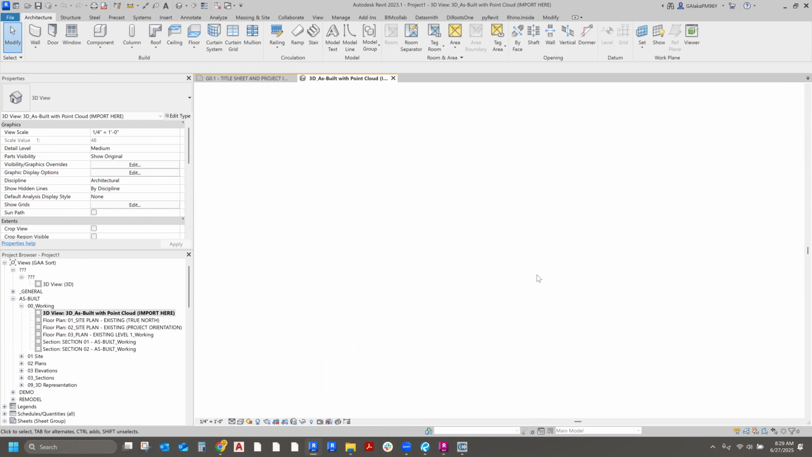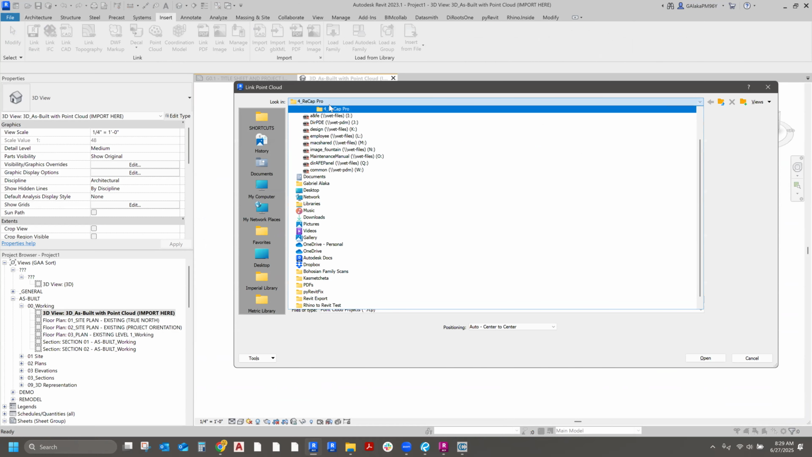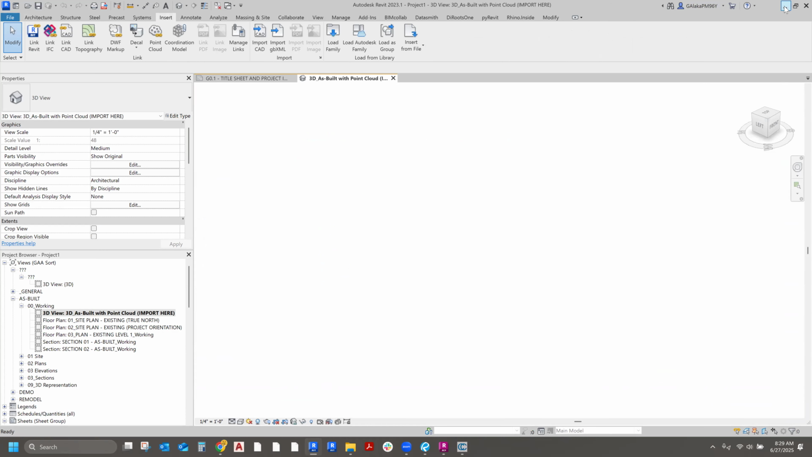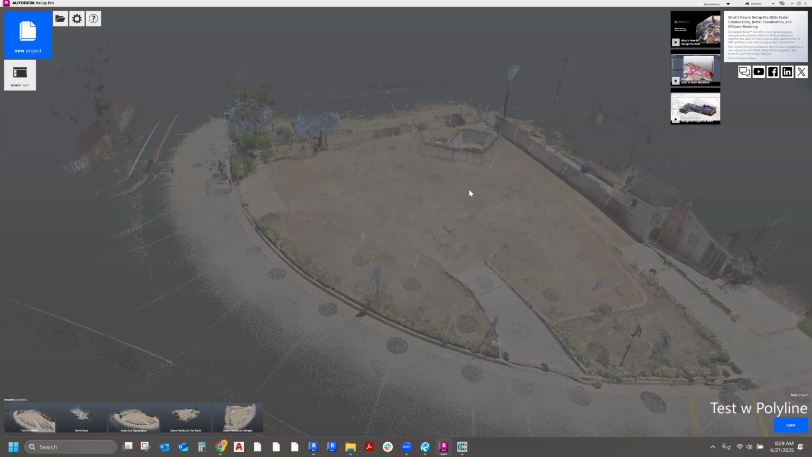I'm going to go to a particular view, and in Revit, I'm going to go to Insert, Point Cloud. I'm going to look for that. Oh, actually, wait, I can't. I need to go into Recap first. So let me go to Recap. Now I need to use Recap to turn the E57 file into an RCP file, because that's what Revit wants.